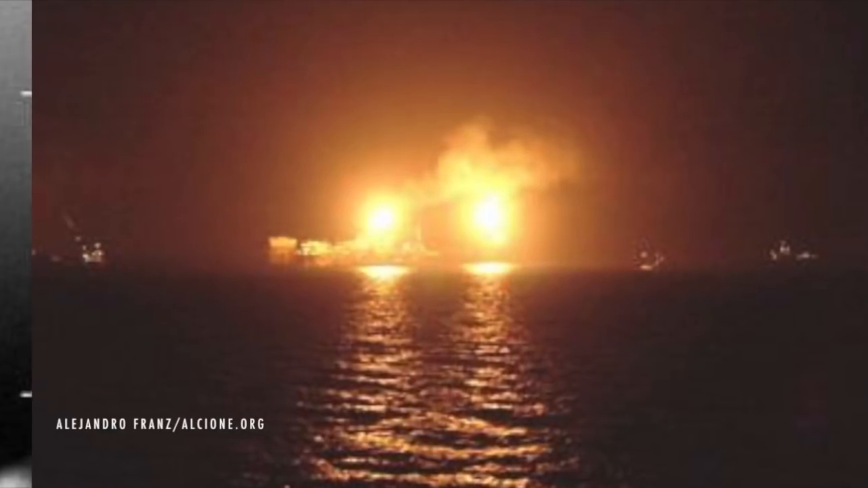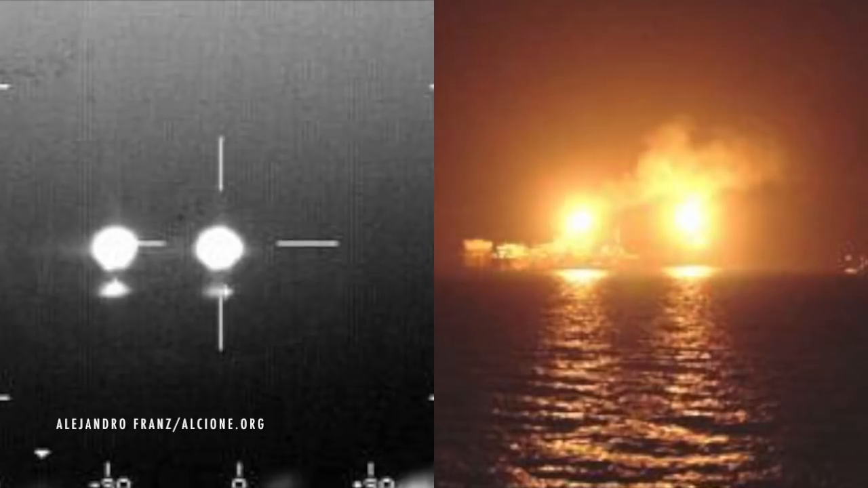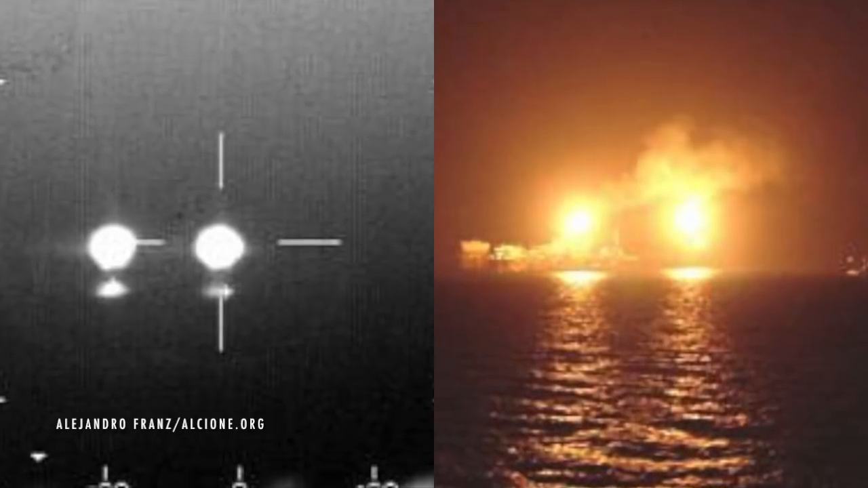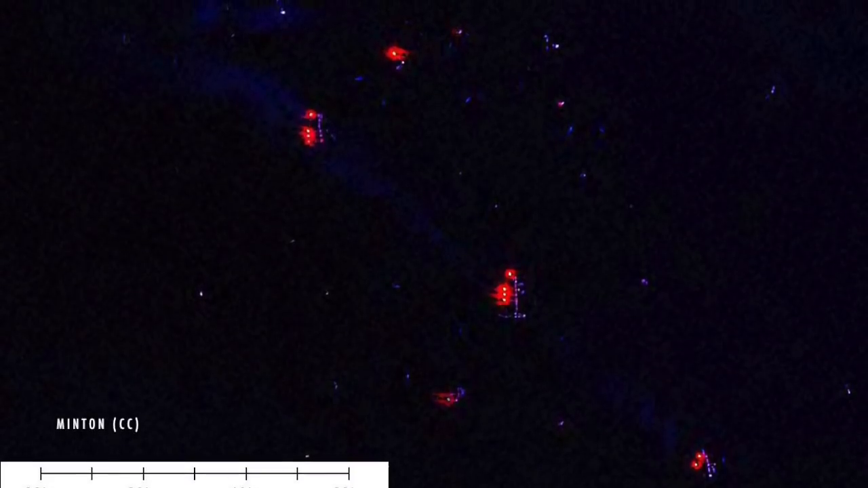UFO researcher and former Aeromexico pilot Alejandro Franz proposed oil wells could explain what came up on infrared. The lights appeared in the same direction as Cantarell Field, the largest oil field in Mexico, 80 kilometers offshore in the Bay of Campeche. Some platforms there burn non-stop.